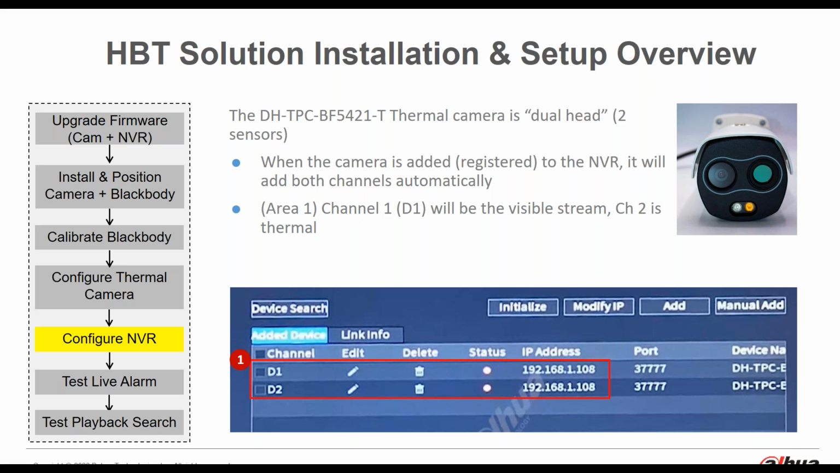Now, as mentioned, the thermal camera is a dual head, so that does have the two sensors, so it's really kind of two cameras in one. And just note that when the camera is added or registered to the NVR, it'll add both channels automatically. So you would have, as shown in the red box there, that channel 1 or D1 will be the visible stream, and channel 2 is the thermal stream. So this does take up 2 channels on the NVR with this product.